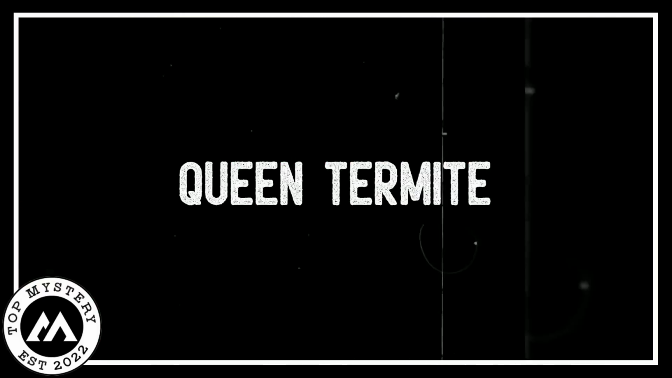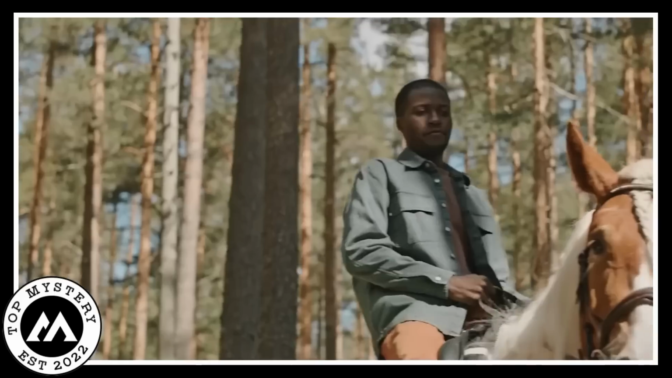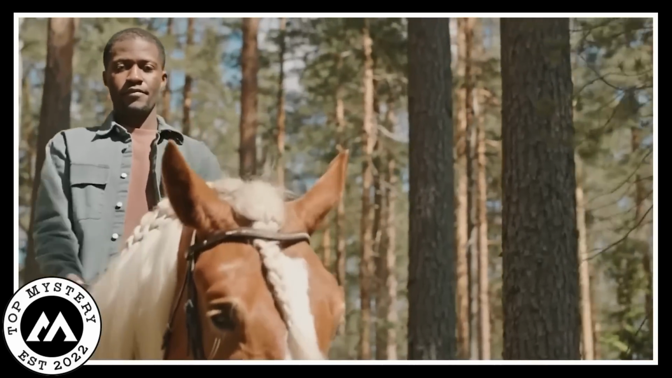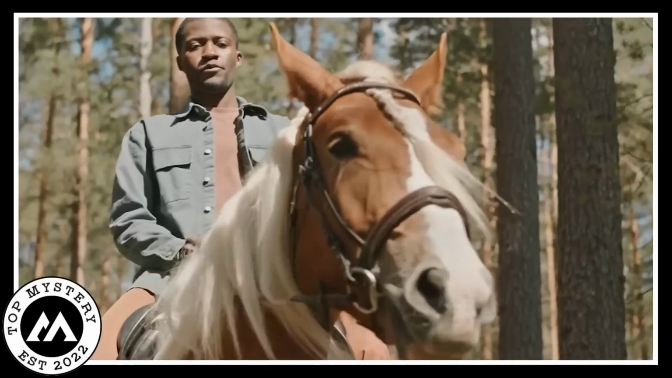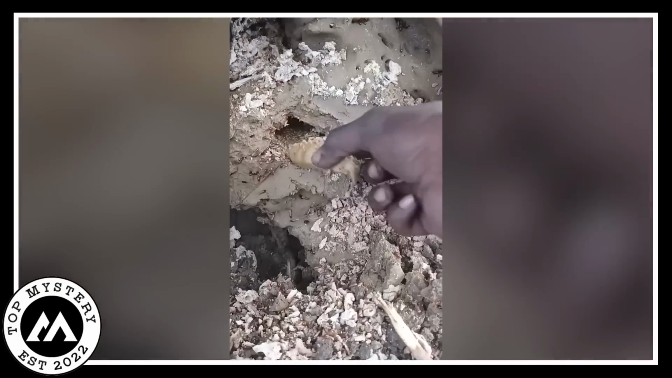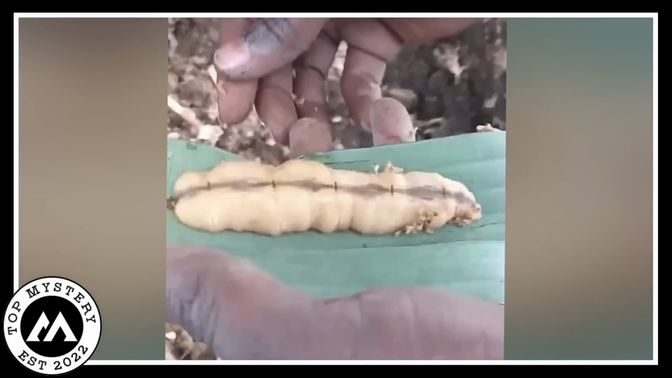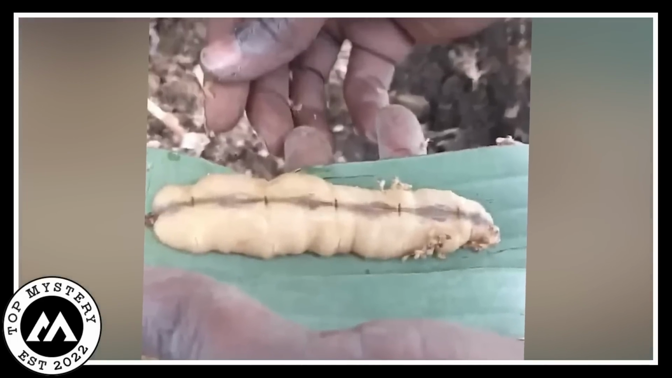Queen termite. In the middle of the daytime forest, there's this guy, right? Totally zoned in on a job with this massive termite nest. And boom, he pulls out the VIP of termites, the queen herself. I'm talking huge, like termite royalty.